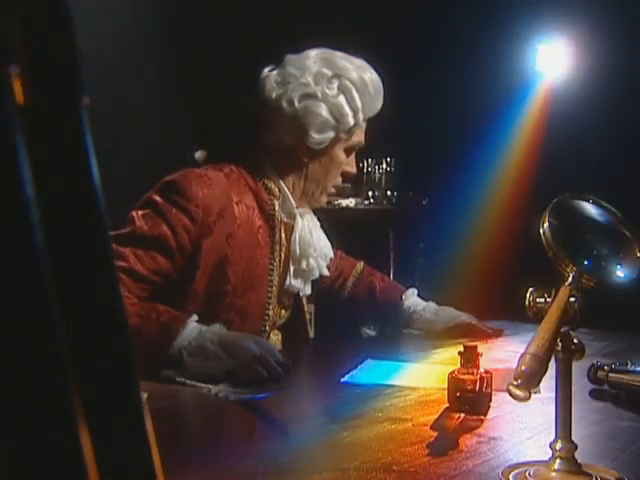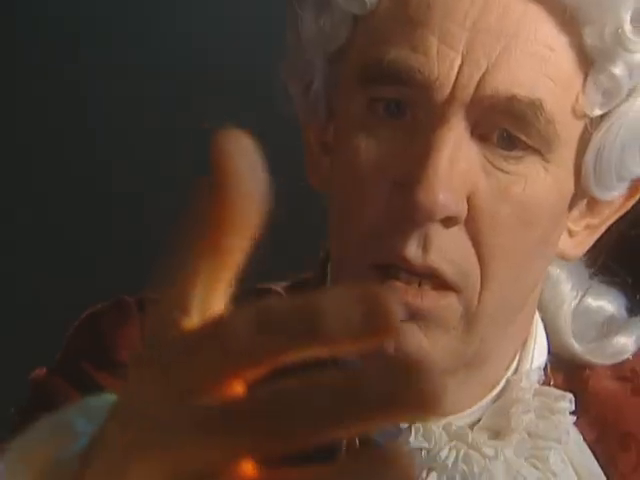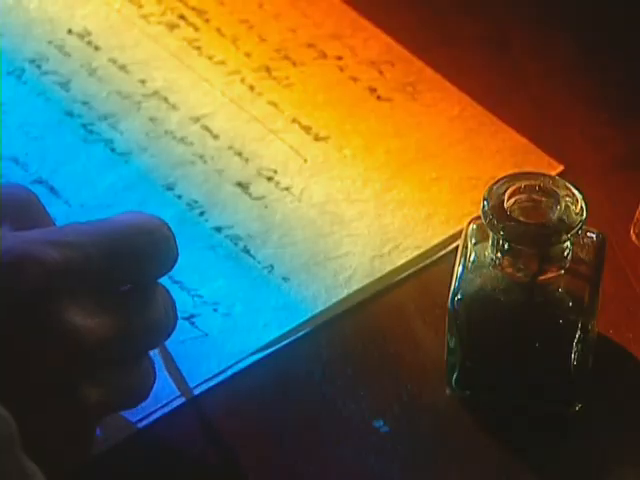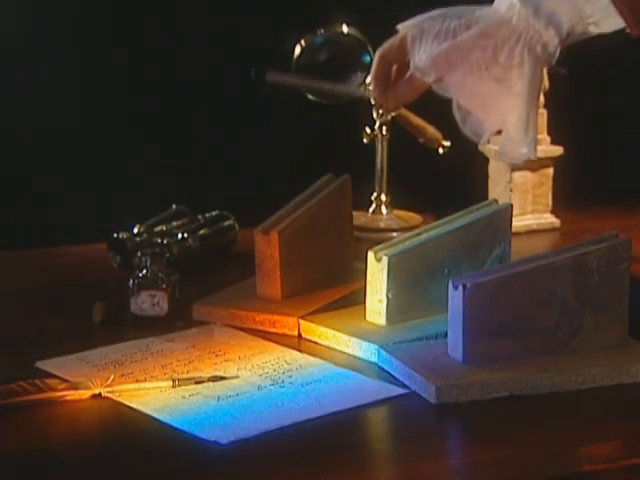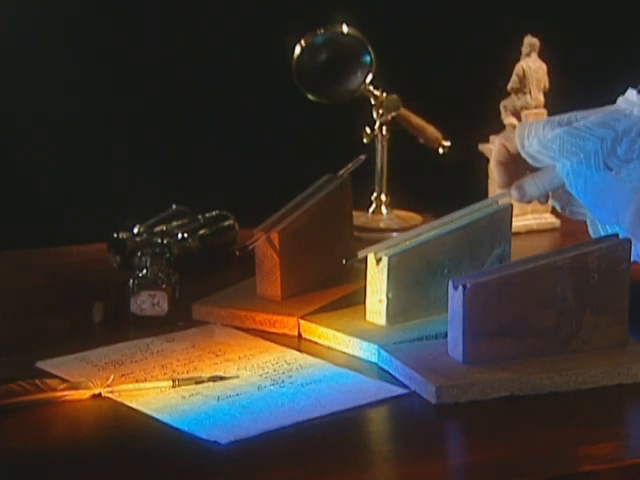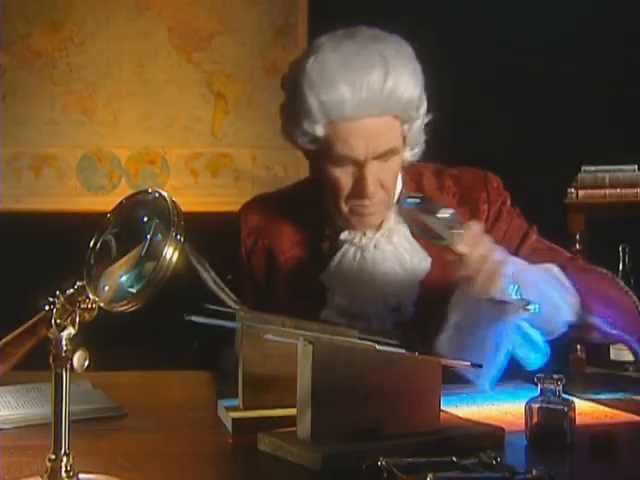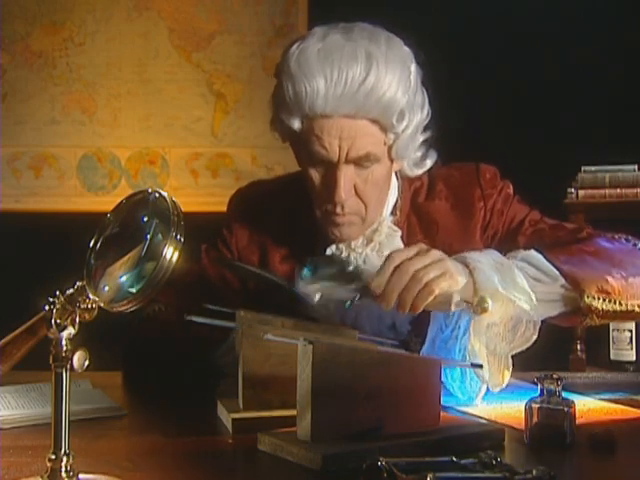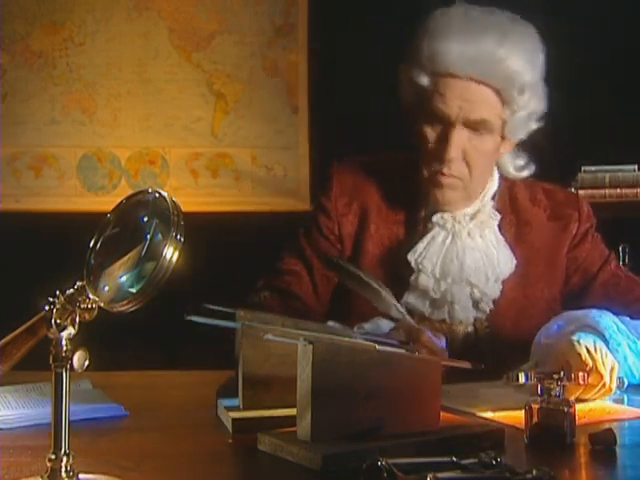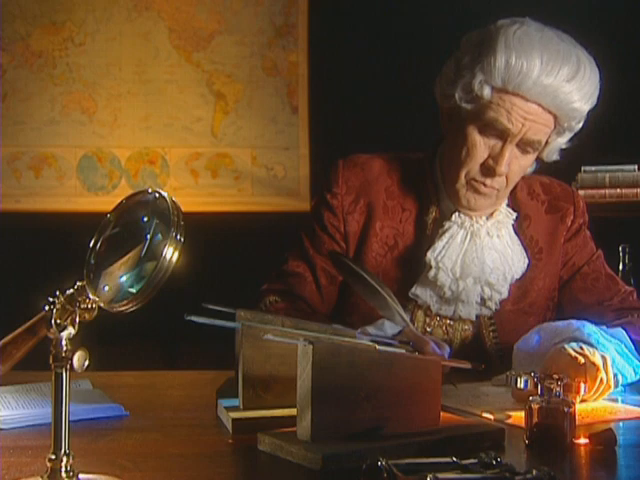Herschel thought that the colors themselves might be of varying temperatures, so he devised a clever experiment to investigate his hypothesis. He directed sunlight through a glass prism to create a spectrum, and then measured the temperature of each color. Herschel used 3 thermometers with blackened bulbs for each color of the spectrum. As he measured the individual temperatures of the violet, blue, green, yellow, orange, and red light, he noticed that all the colors had temperatures higher than the controls. Moreover, he found that the temperatures of the colors increased from the violet to the red part of the spectrum.